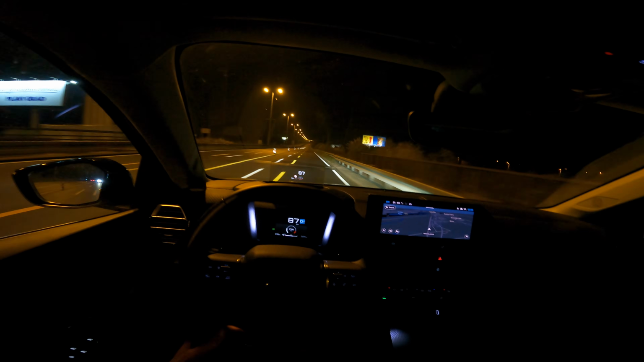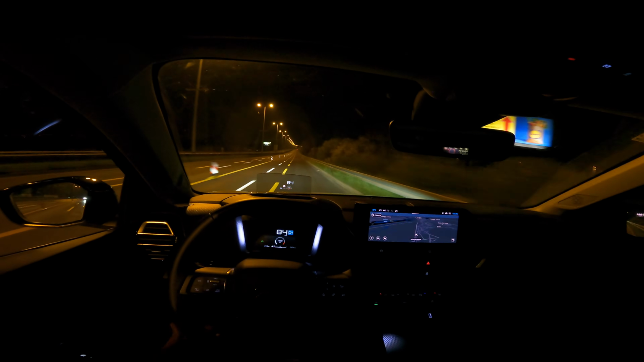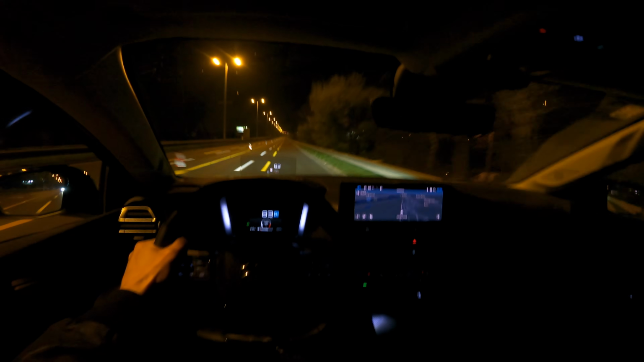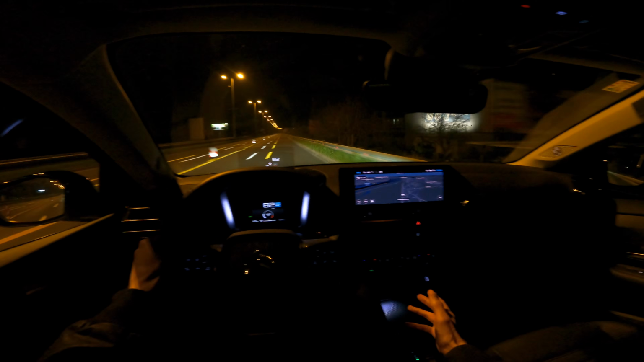Now, back to the review. I was saying, okay, came back to me. So price, yeah, this is a max trim, and it's called the max, but it is the top trim you can get. And there's the middle trim, and it's very well equipped, and you can save a few grand.